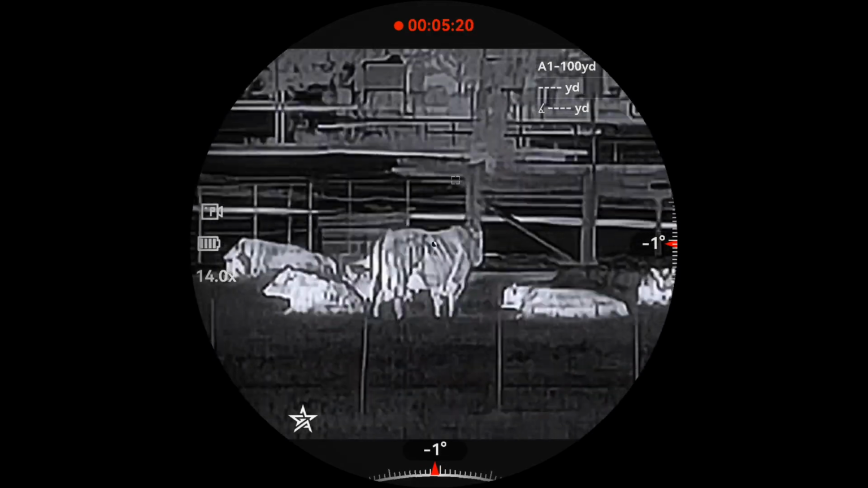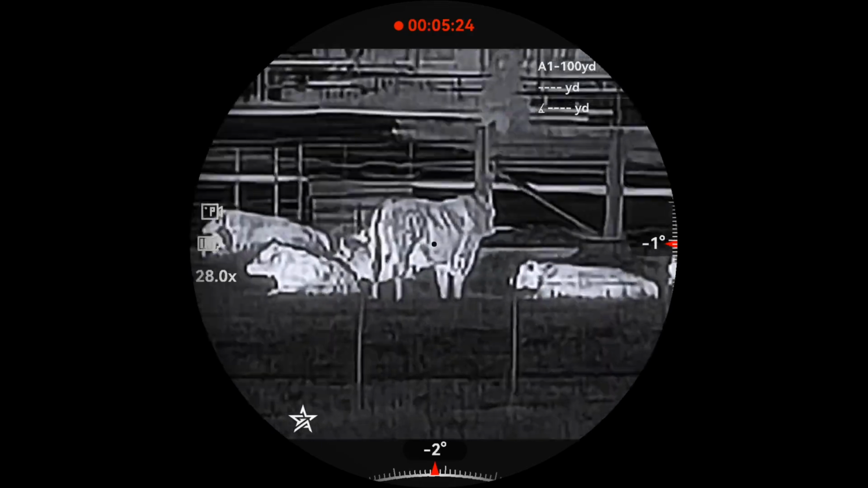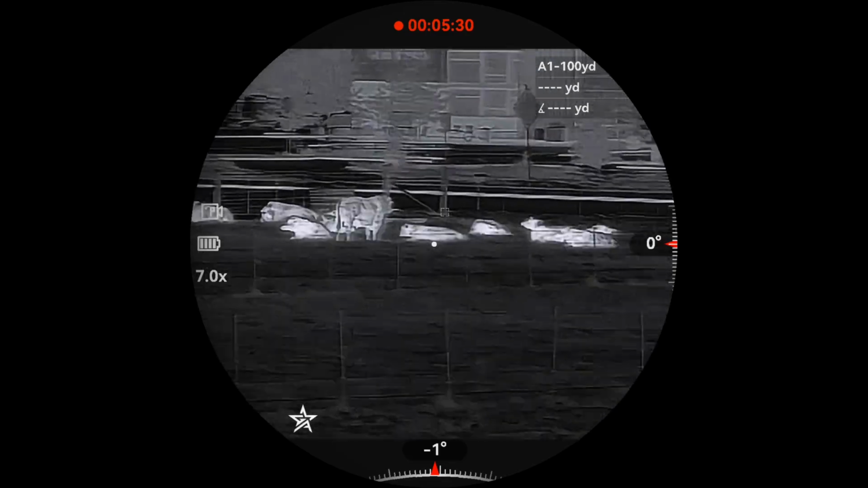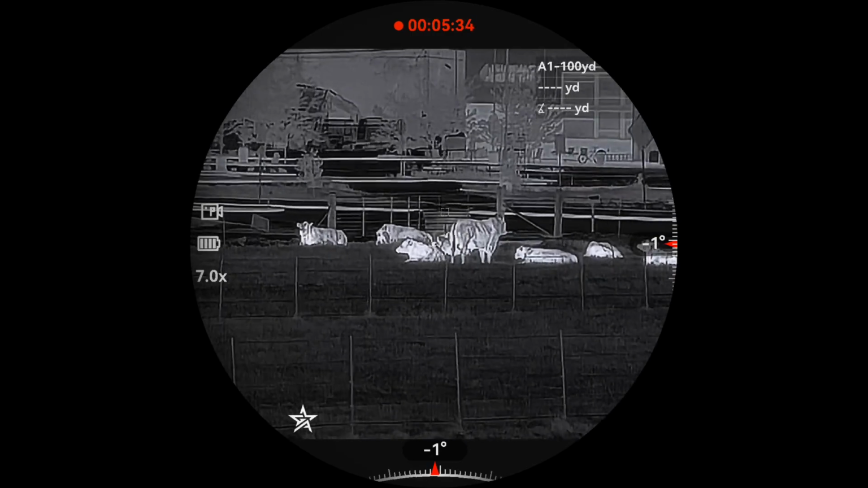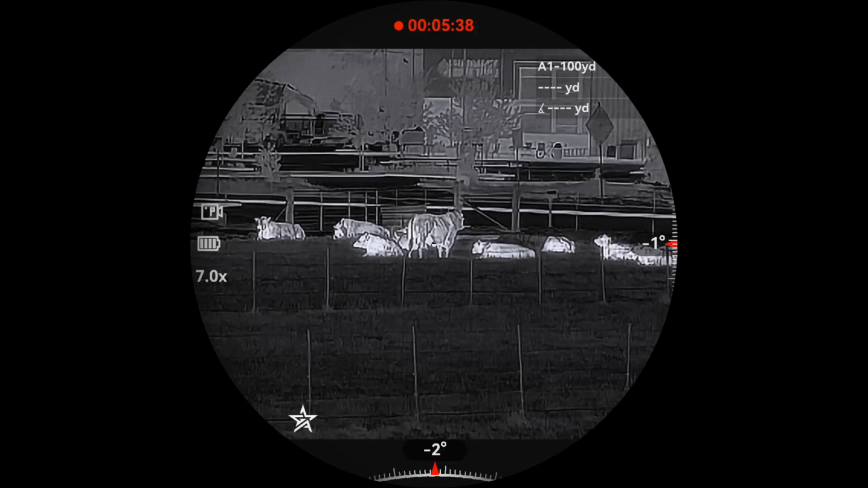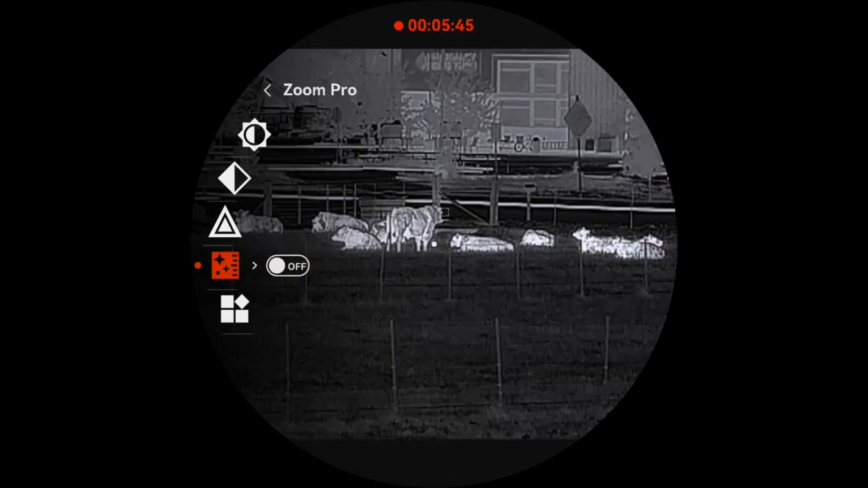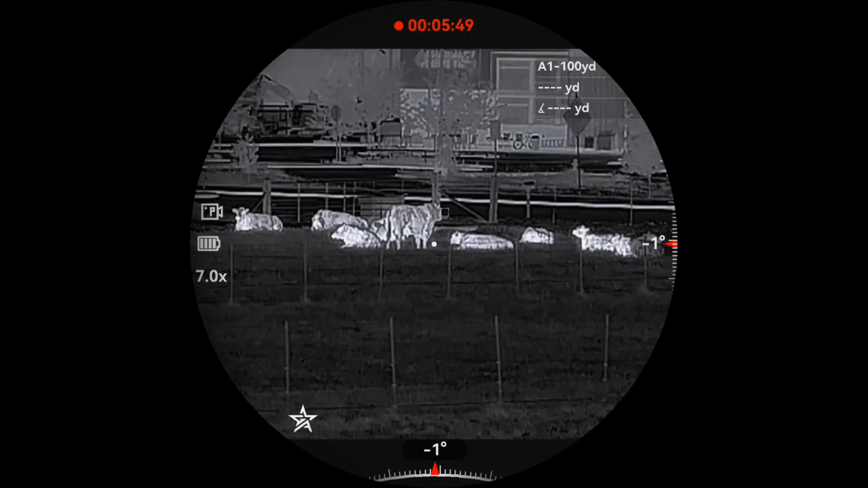Notice we get some straight lines right there showing right where those ribs are. The other thing we want to check out with the Zoom Pro is when you move back and forth. If an animal is running, it takes just a little longer to get that image dialed right in. So if you were trying to identify a running animal, you'd probably be better off with the Zoom Pro off. But if things are sitting still, you can turn that on and probably get a little better image detail.